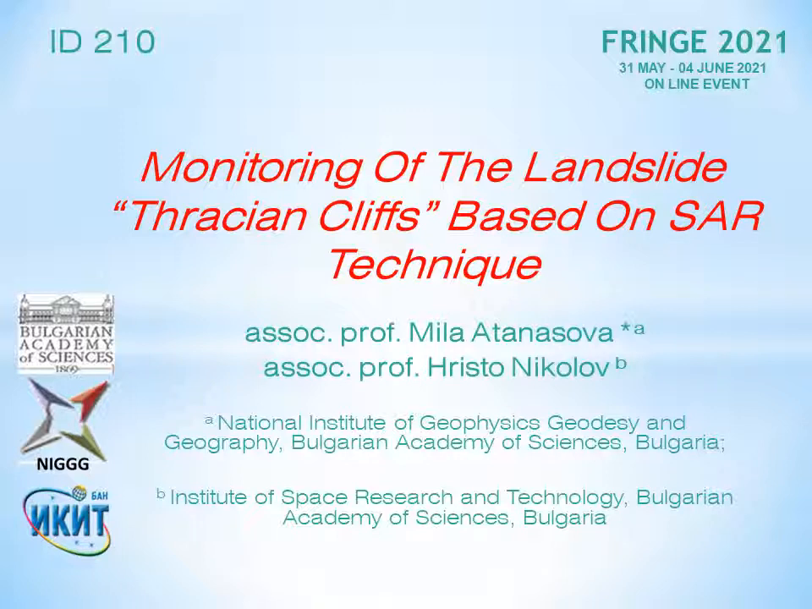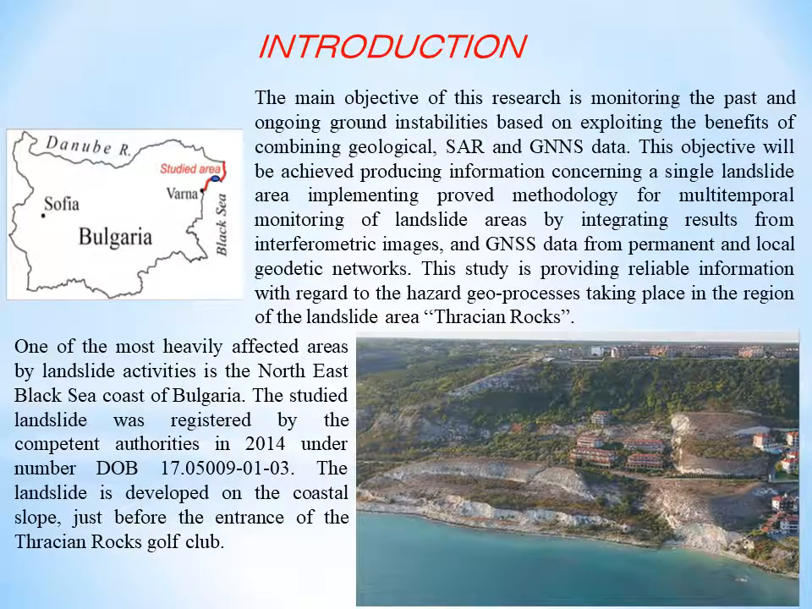The title of the SAR study is Monitoring of the Landslide, Thracian Cliffs, based on SAR technique. The main objective of this research is monitoring past and ongoing ground instabilities, exploiting the benefits of combining geological, SAR and GNSS data. This study provides reliable information with regard to the hazard geoprocesses taking place in the region of the landslide area, Thracian Cliffs, just before the entrance of the Thracian Cliffs Golf Club.